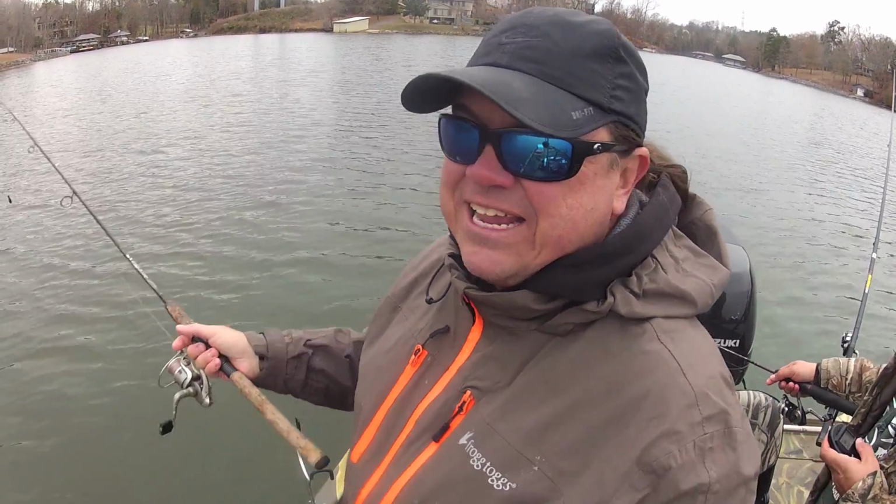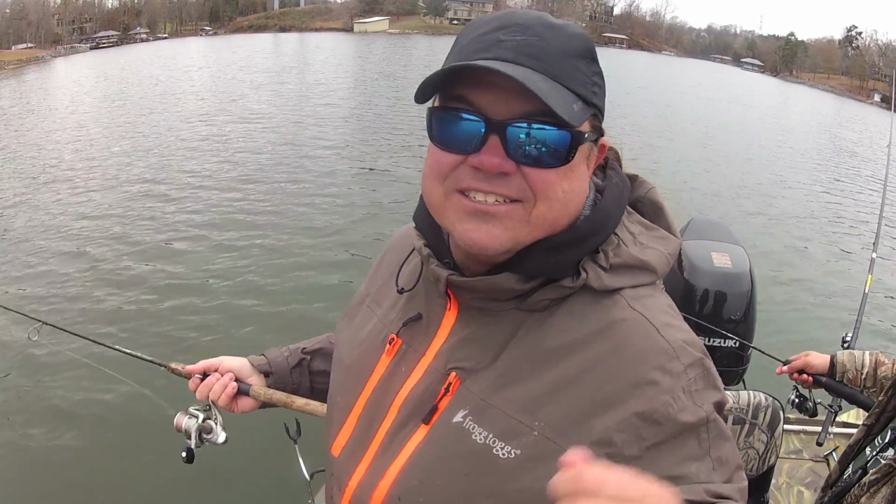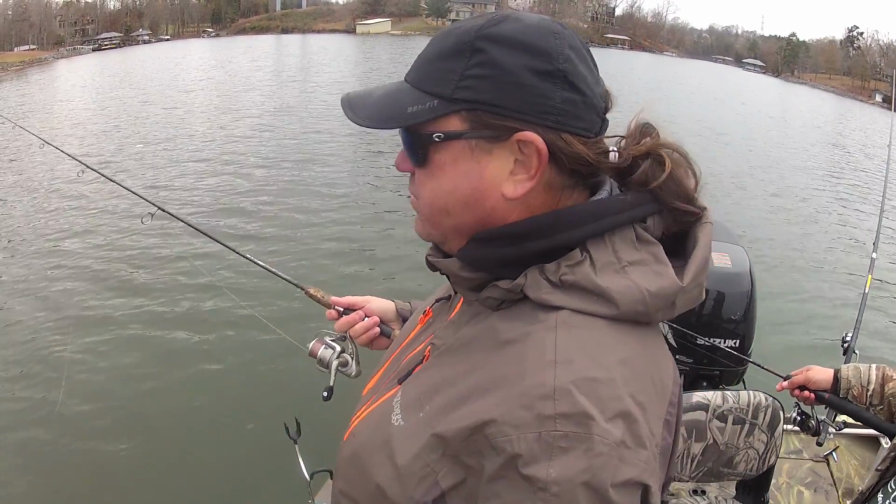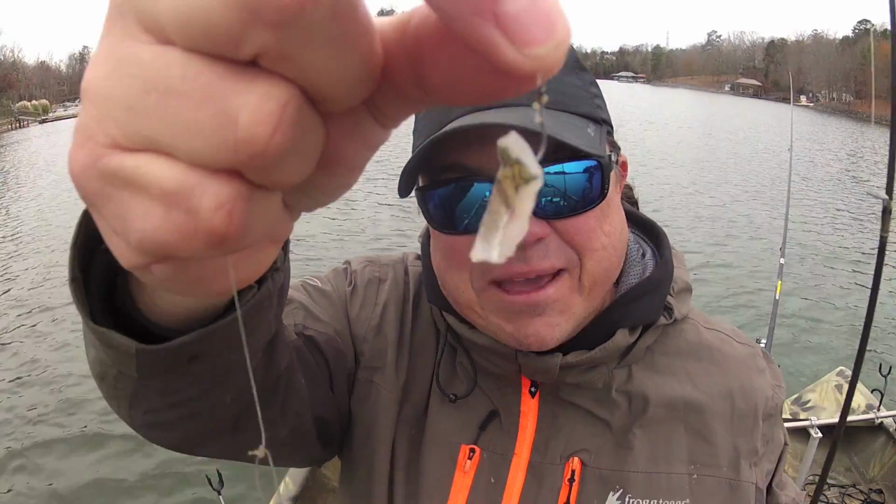But it was sabiki rigs, 6 hooks on them. It was 6 at a time, 2 rods. I mean, it was stupid. When you get on them, you can get on them that good. I decided to cheat. I'm putting the cut bait back on.